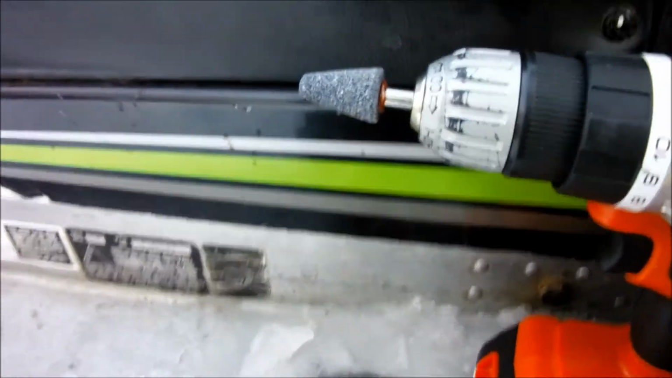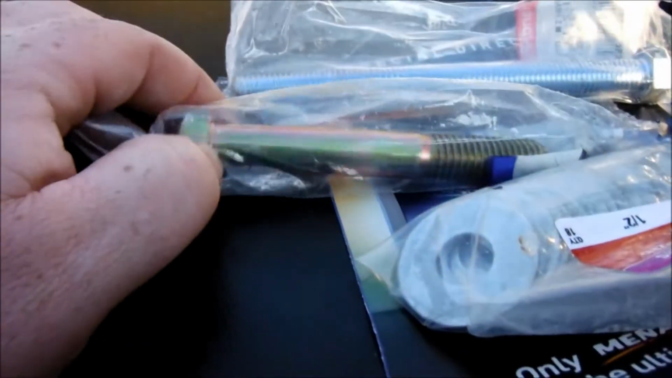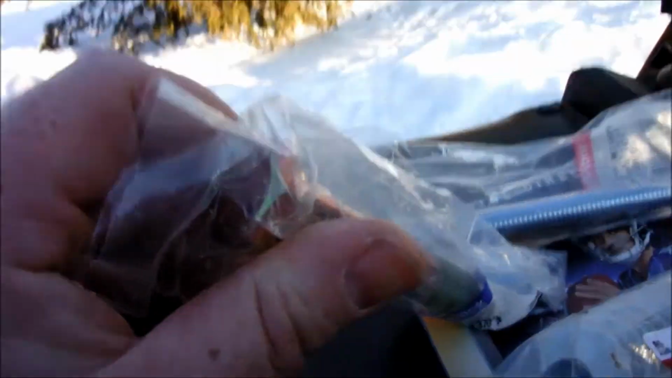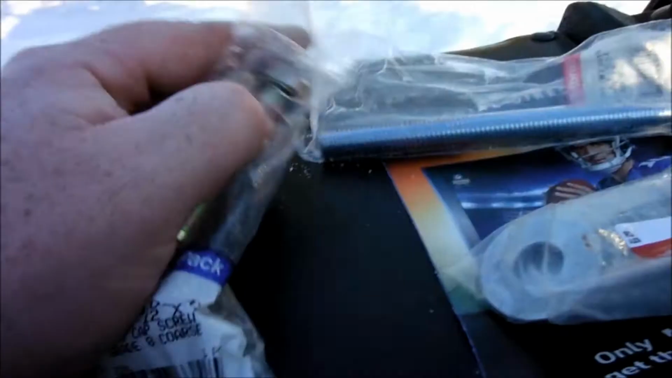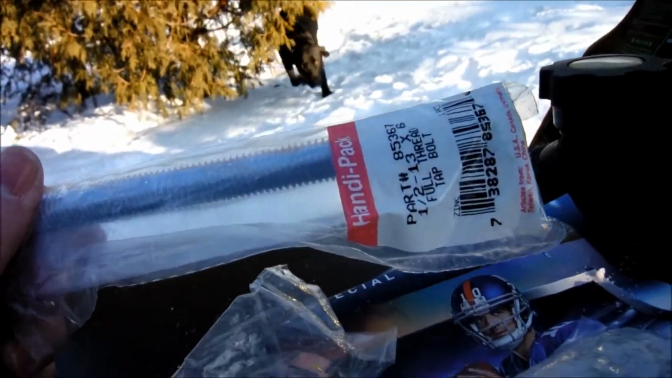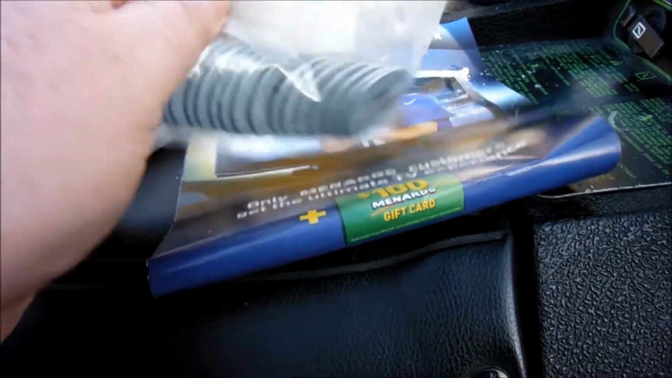Okay guys, so I came back from town now, and this is everything I bought. I bought a, what do you call that? Grinding point. And I got a 9/16 size, about 4 inches long, and then I got a 1/2 inch, which is 6 inches long. And I got some washers right here. And this is the problem I'm having right now.